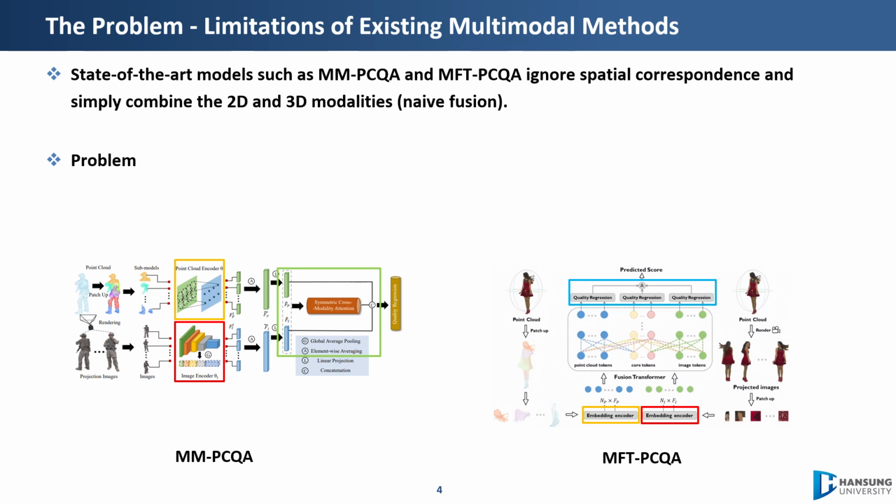But existing state-of-the-art multimodal methods like MMPCQA and MFT-PCQA don't. They treat the 2D projection and the 3D point cloud as separate modalities and combine them with late fusion. Two problems follow. They process every region uniformly, and they leave the two modalities geometrically disconnected. So a distortion in 3D space is never linked to how it appears in 2D.